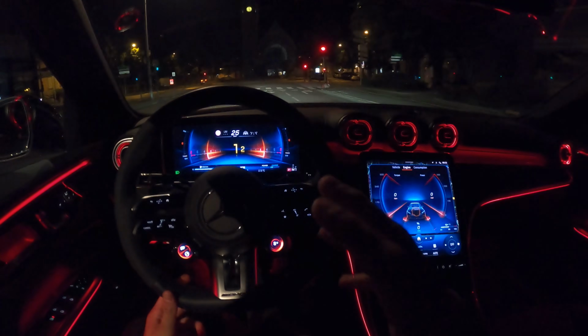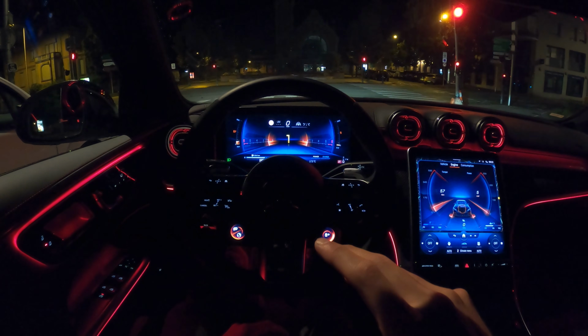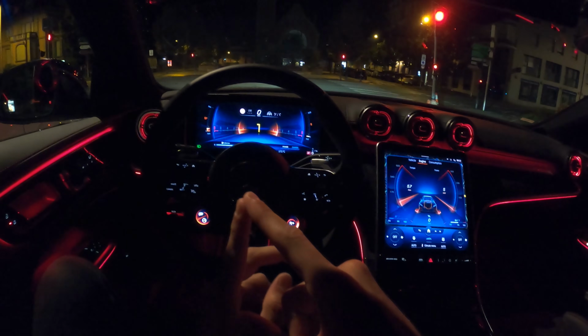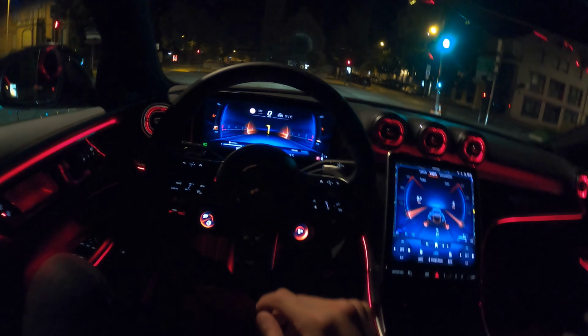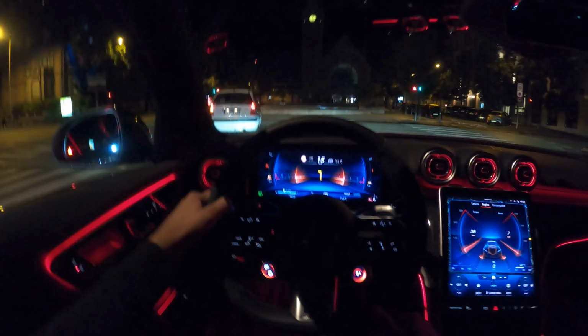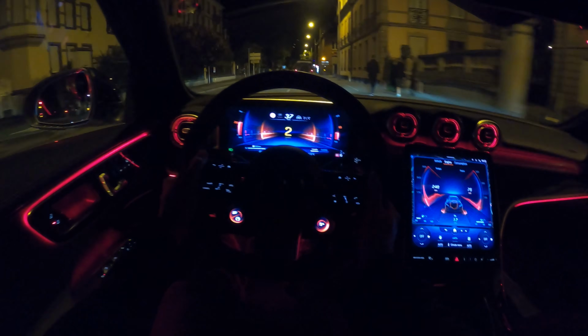Okay, guys. Performance wise, this really drives like a C43. It's fast. Yes, we have the 4MATIC system, which is extremely advanced. It's pushing you forward, even though it's not a 63, keep that in mind. But the sound is disappointing. Yes, I just said it. It's disappointing.